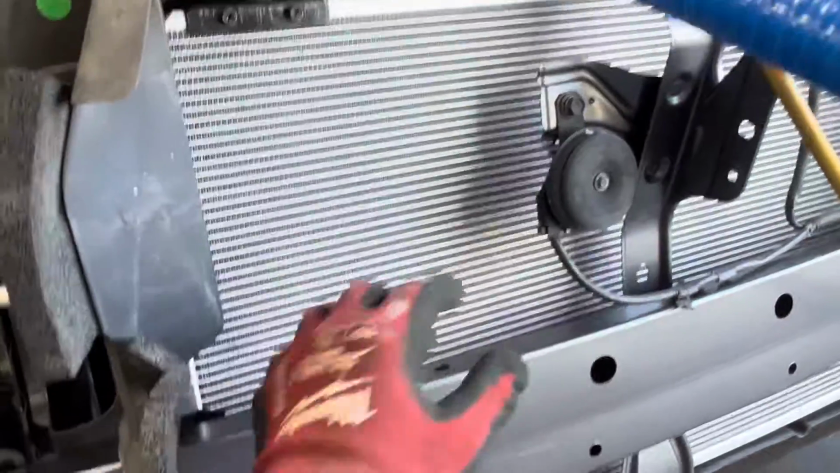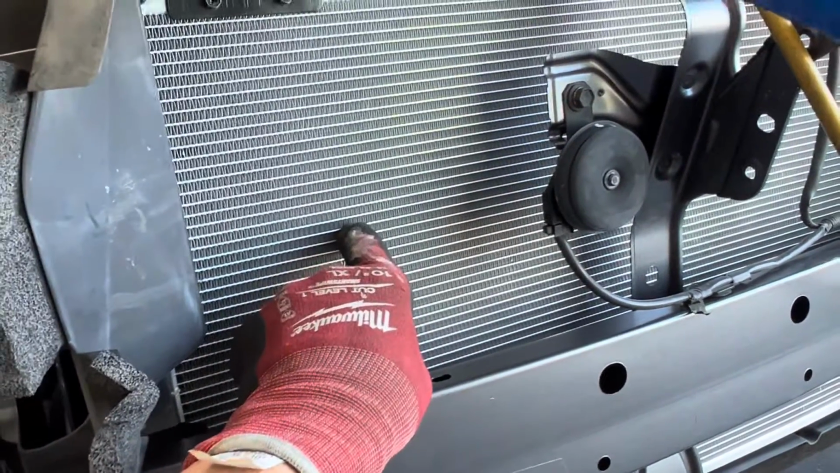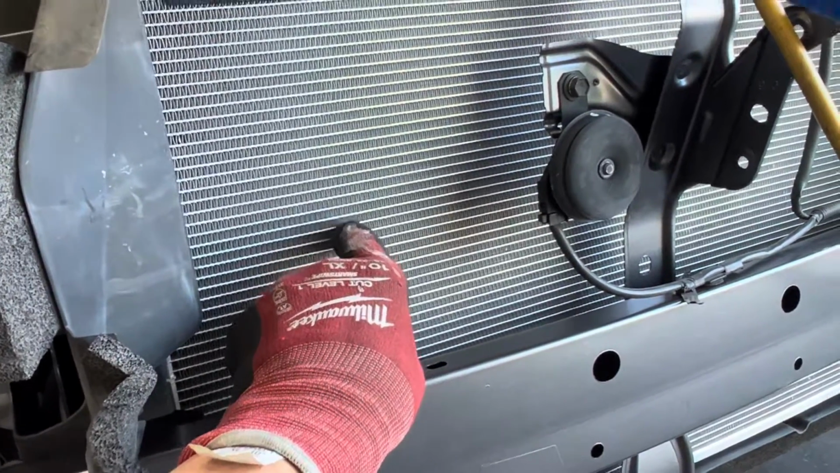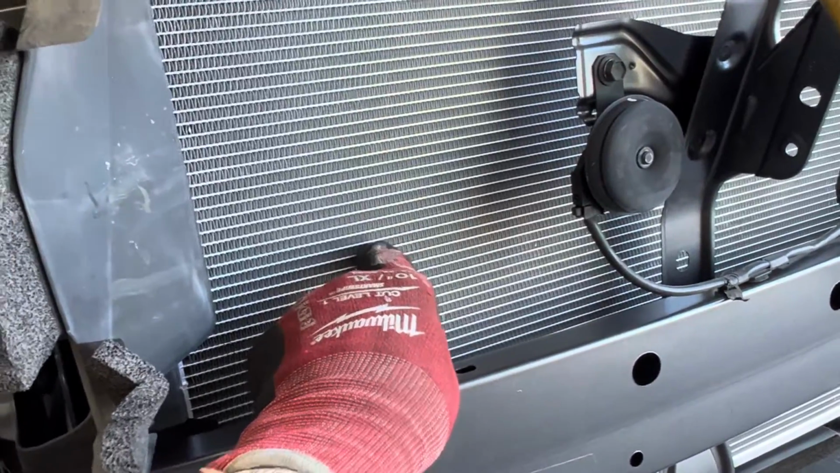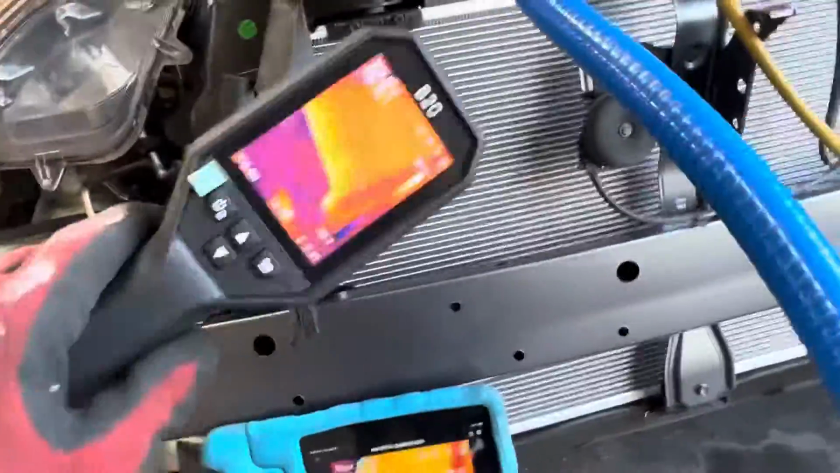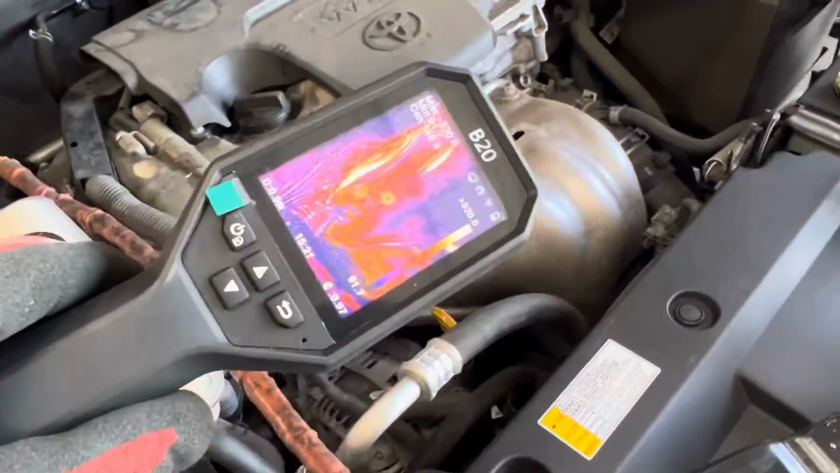And if you have one of the little wire thermocouples and you stick the little wire in the fins and you touch a tube, you could count the tubes and you say like 110 degrees, 110 degrees, 110, and then all of a sudden you get 60 degrees, 60 degrees. Those will be your blocked passages from having compressor debris inside the system. And so we're getting a hot head up there.